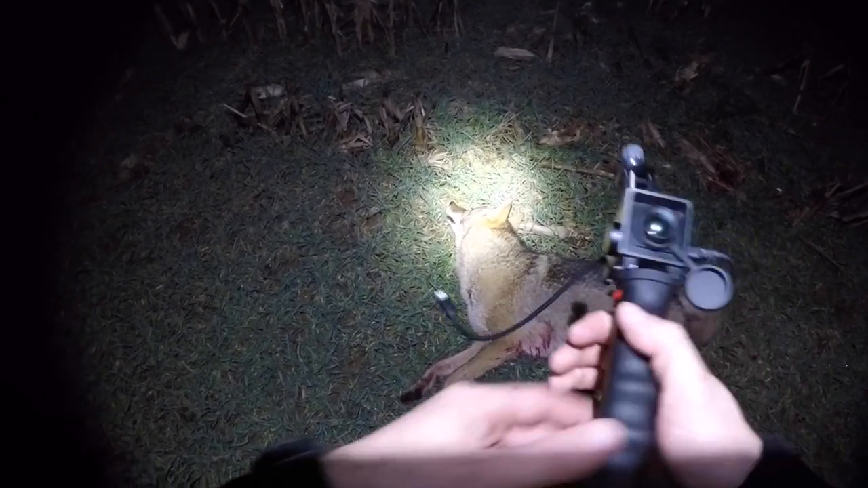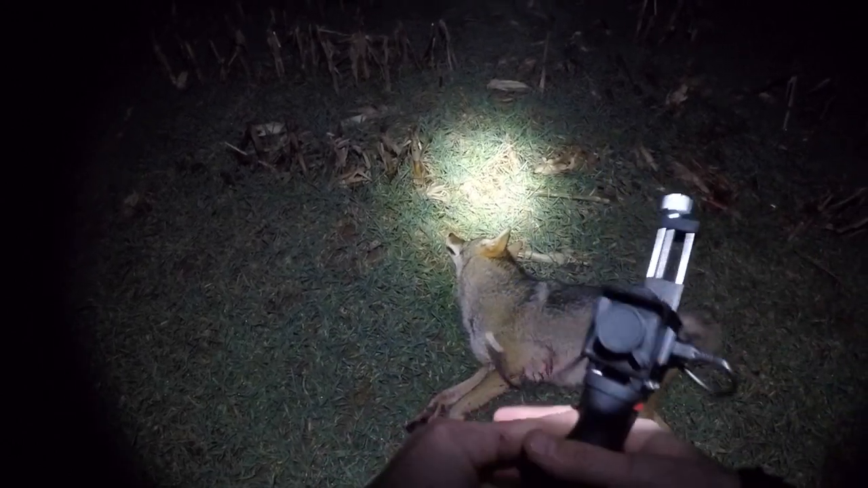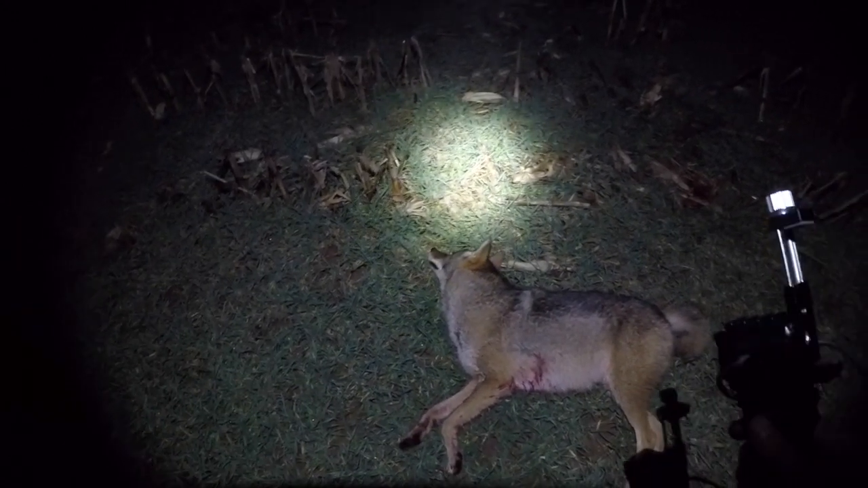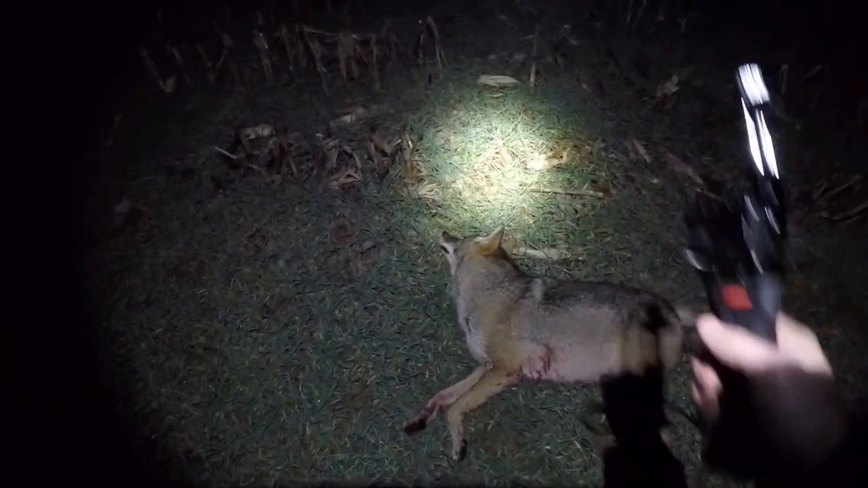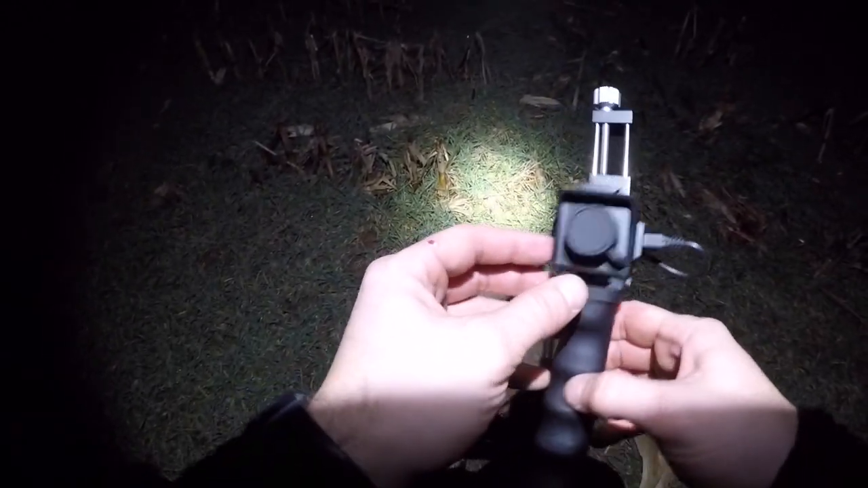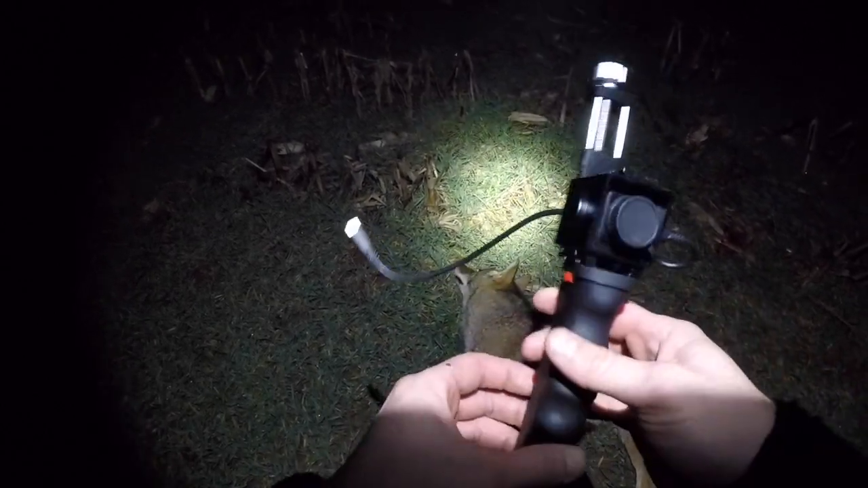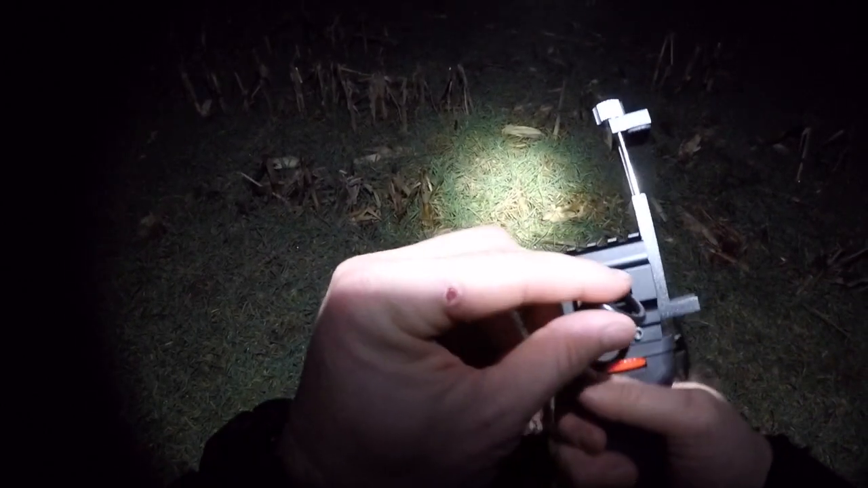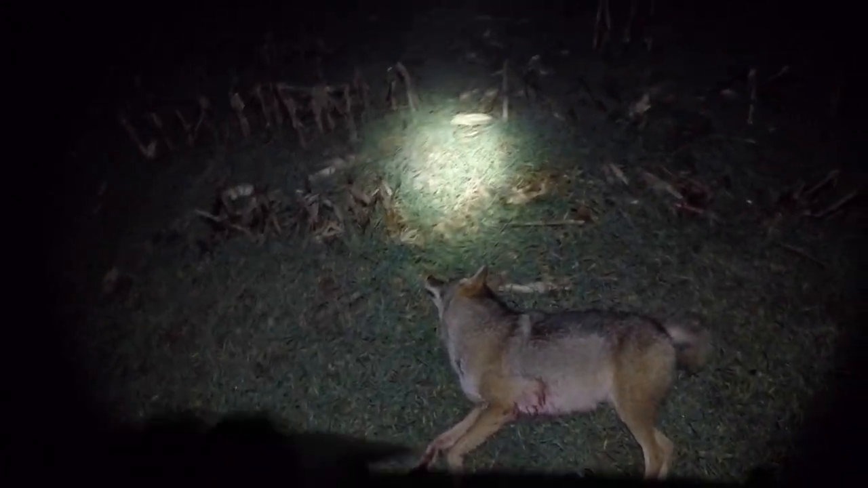I tell you what, this little thing right here is pretty dang neat. For a situation where you have a dog that maybe ran off in some taller grass or something, you could walk around with this thing scanning and looking. I know some of you guys got thermal scanners and all, but I don't know what the MSRP is on this thing, but I think it's maybe $300 or $400, which is really, really reasonable, I think. And it's super lightweight and compact. So let's get this guy drug out here.